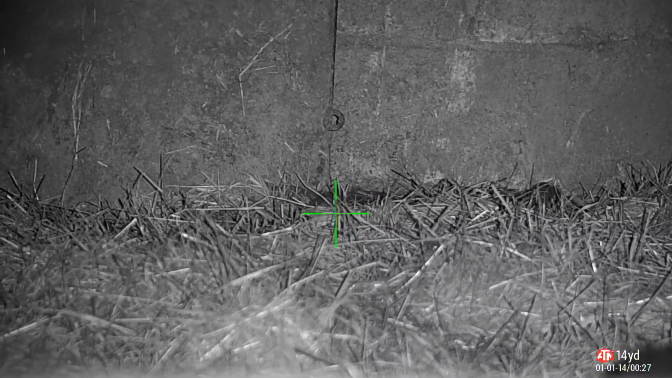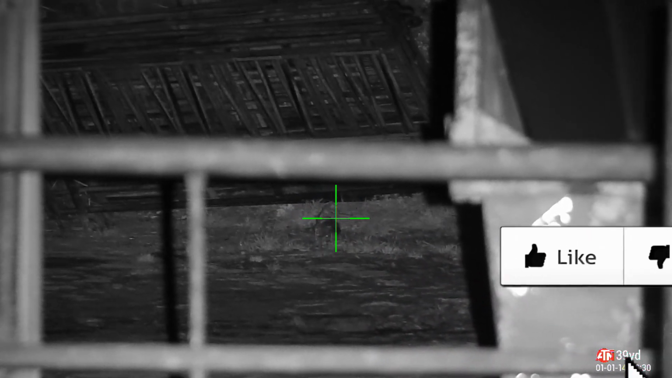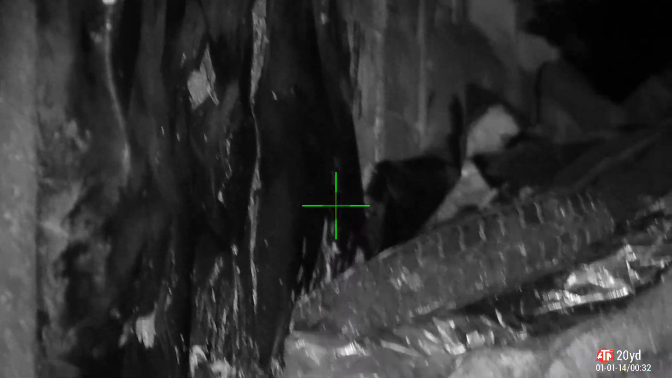I go for a wander around and I spot a dirty little rat right across near the farmhouse. Lays that at 39 yards. Wallop, straight down. Absolutely bowled him over. Helicopter tail tells me that's a nice clean headshot. As I said before, if you remember, that's disinhibition when the tail spins and legs kick. That's the nervous system basically receiving random signals from the brain because the brain's been turned to mush by that